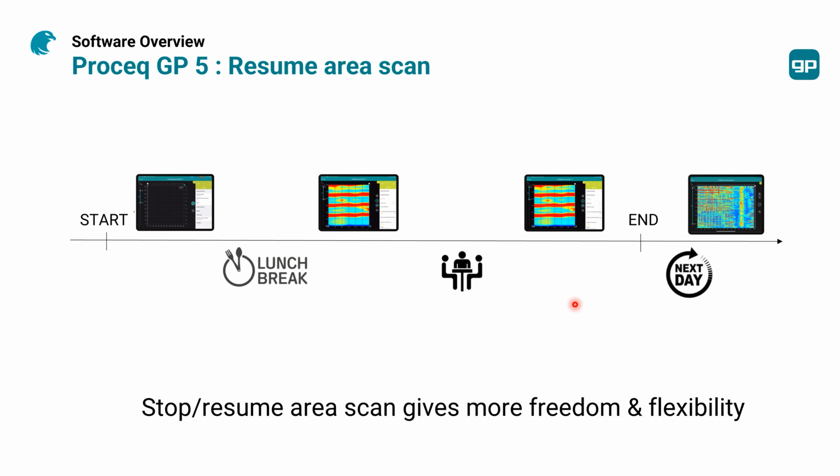One of the most important things of the GP software is that it gives you the option to start a scan, and then if something happens, if you need to take a break, or if you want to resume your scanning next day, you can still do that. So with our software, we can start a line or we can start an area scan.